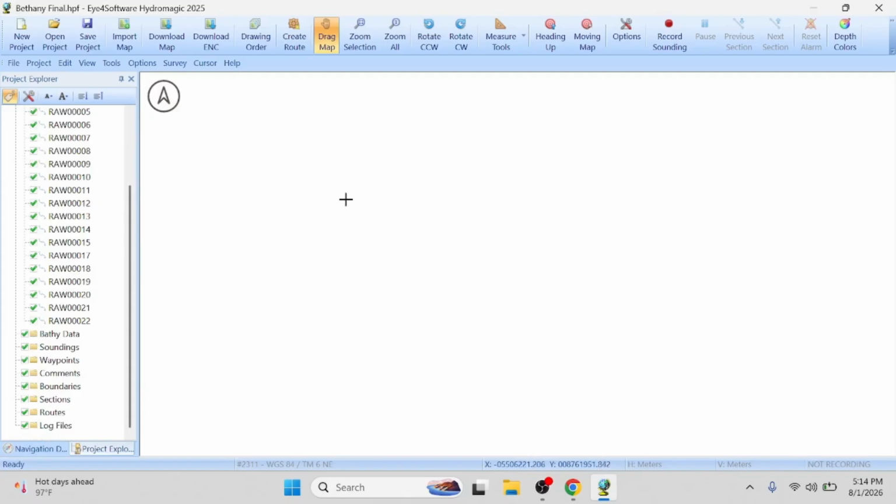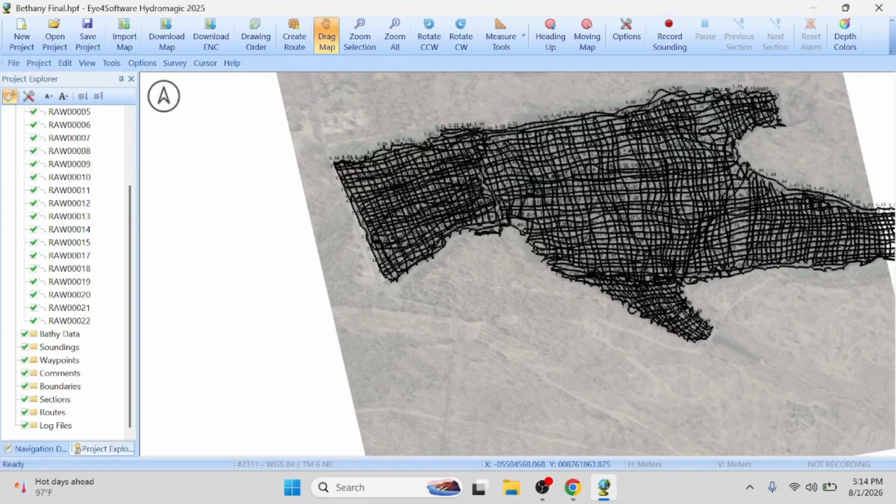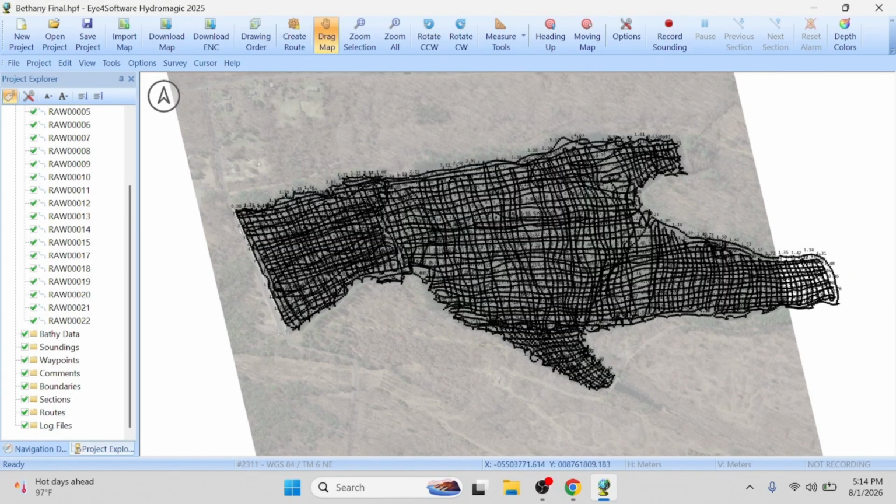For this particular map, I wouldn't use a border. Why? Because he was doing the whole lake, so the lake is the border.